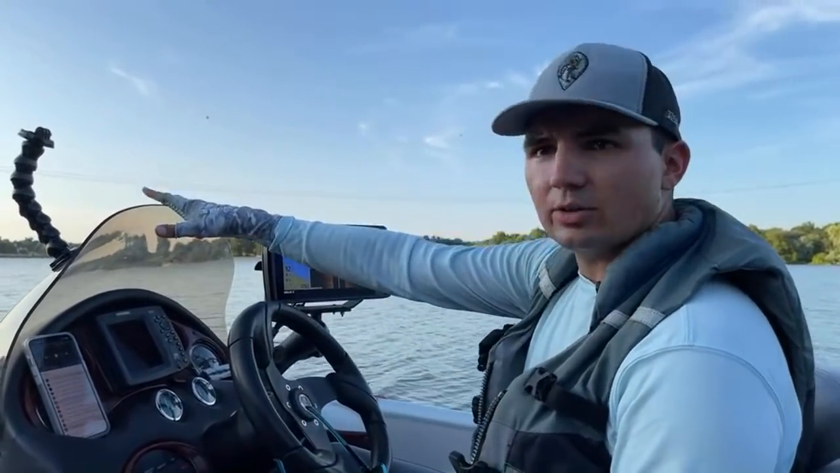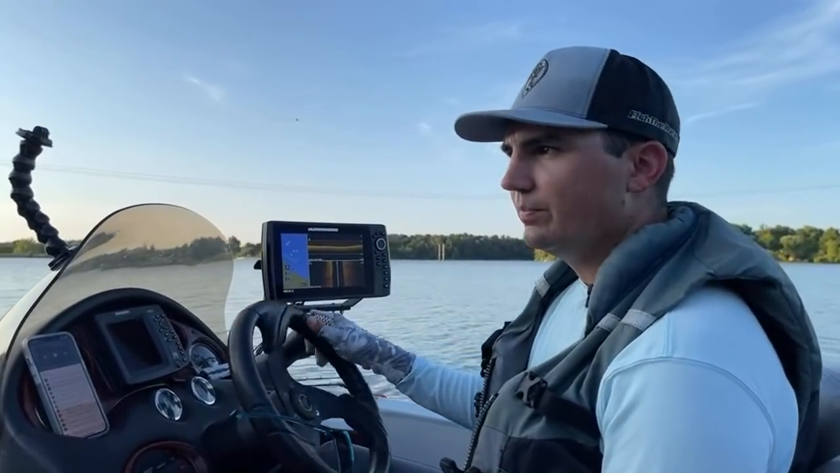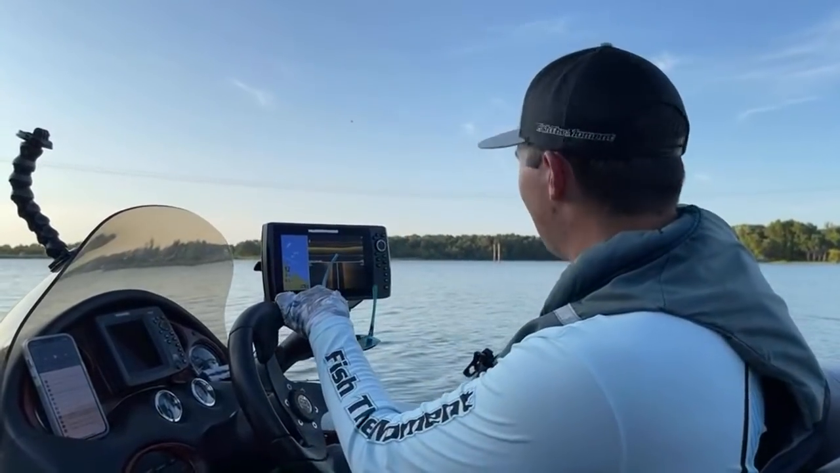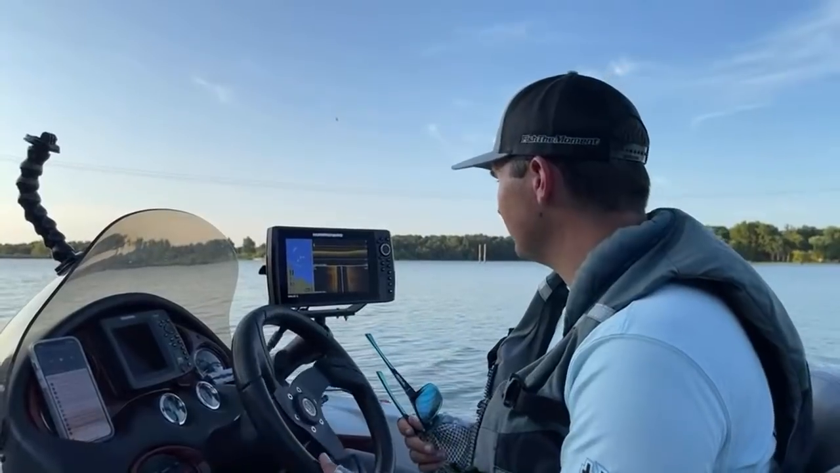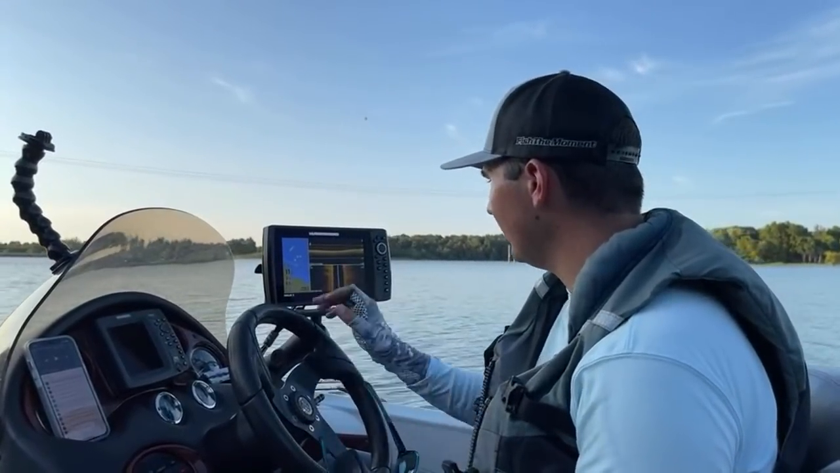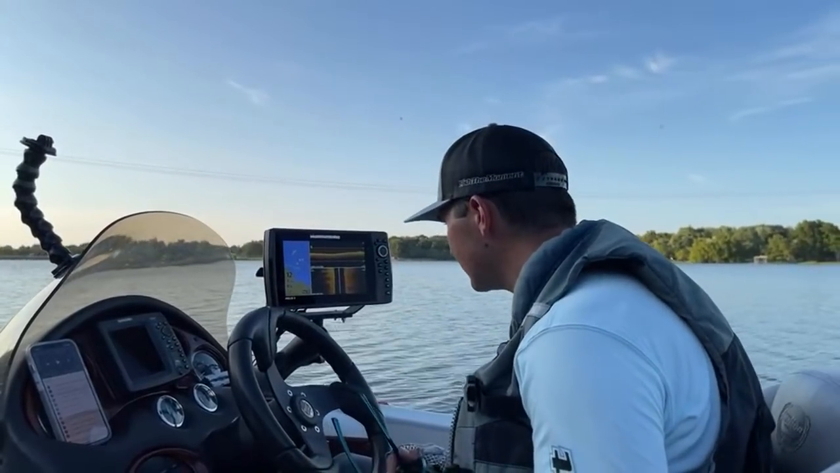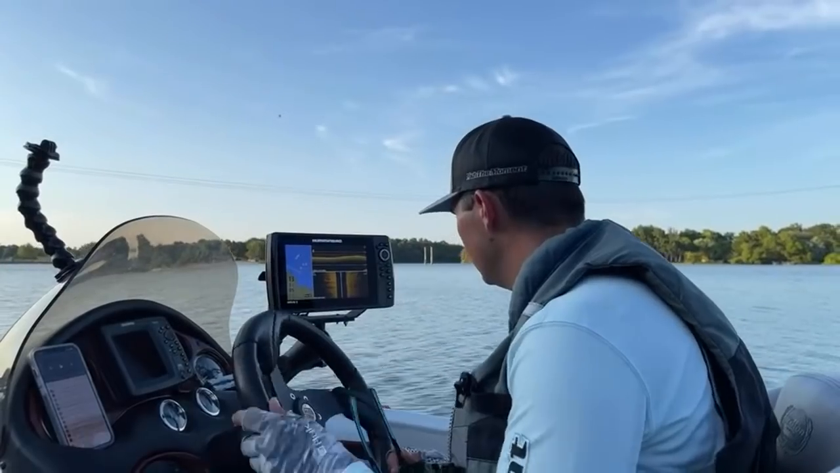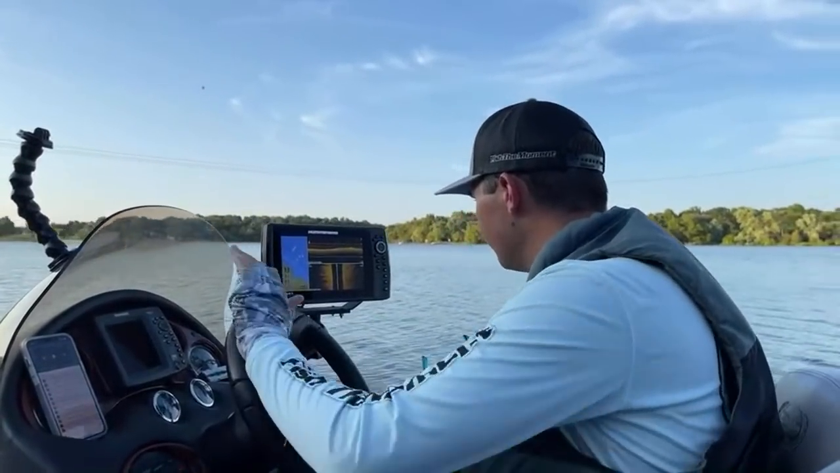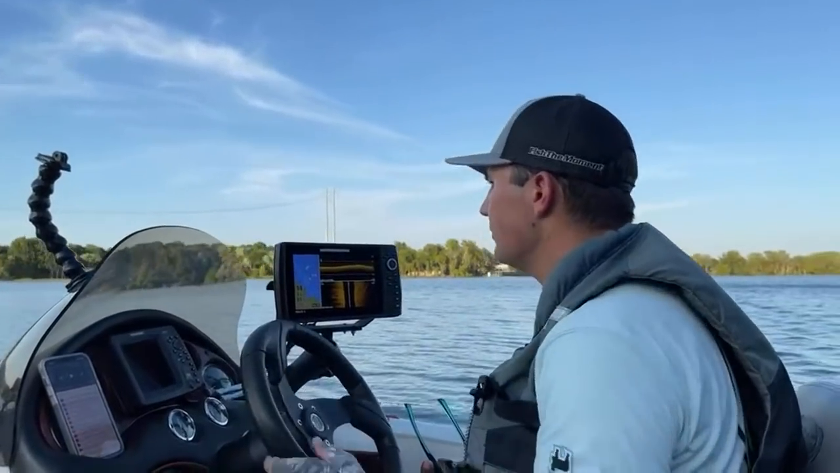There's not really any other major creeks in this area that would hold a bunch of fish other than that one creek over there. And I didn't really graph it thoroughly when I started my day over there. So hopefully if we get back over there, maybe there's some fish that we missed, because I'm not seeing much around here. No, not seeing much. No bait fish. Brush piles out here are a little bit too deep for what we're looking for.